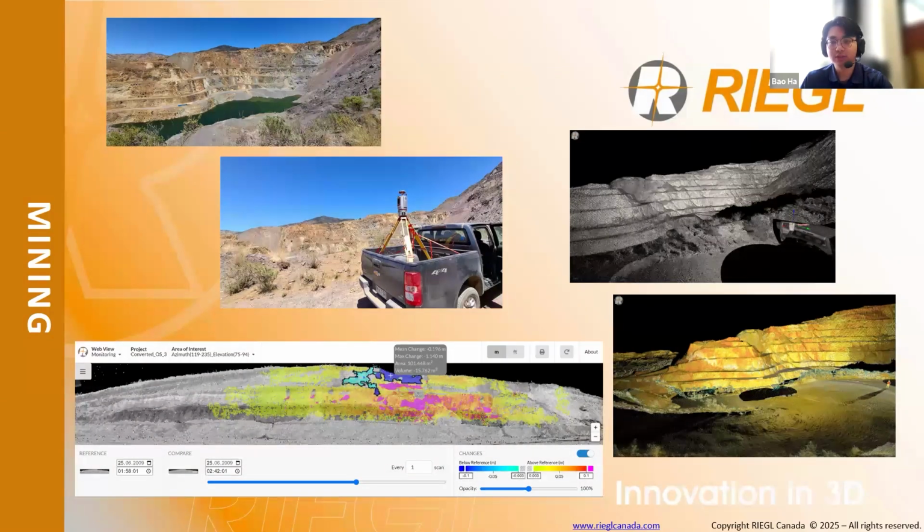So what makes RIEGL's TLS particularly effective in mining? It's the dedicated mine monitoring workflow, which is specifically designed for long-term repeatable scans. This workflow includes the ability to set up scans in key locations, run them consistently, and track changes in the environment over extended periods of time. We have a reference scan and a current scan, and this can be done in real time continuously.